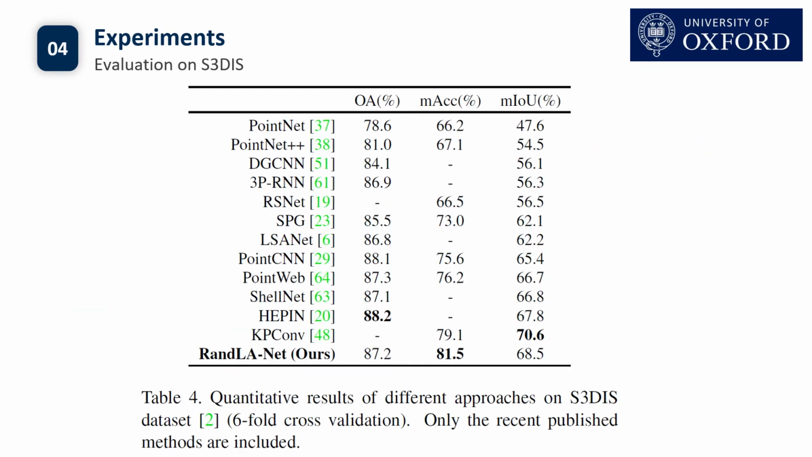We finally report the 6-fold cross-validation results of our RandLA-Net on the S3DIS indoor dataset, which consists of more than 200 indoor rooms belonging to 6 large areas. Our RandLA-Net also achieves on par or better performance than the state-of-the-art methods.